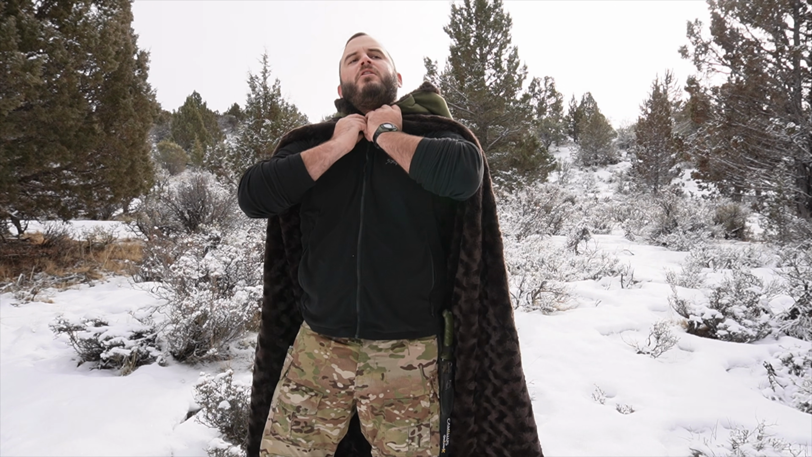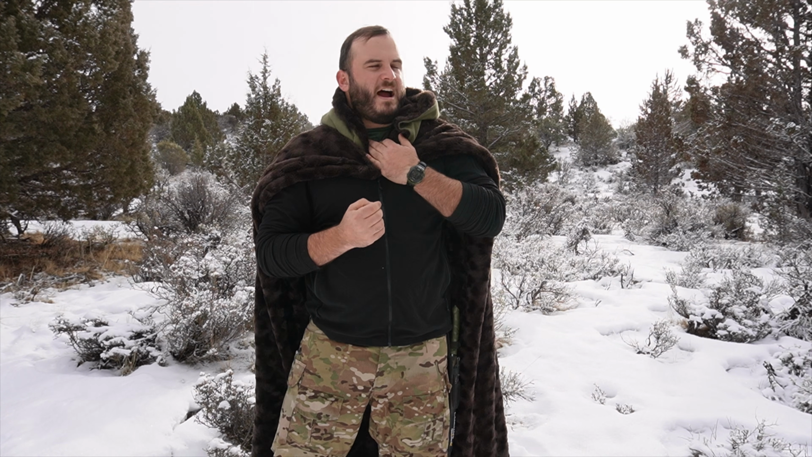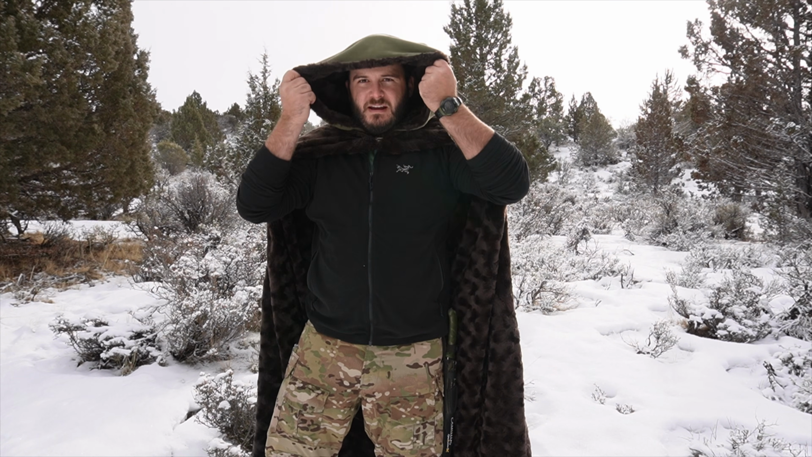I think if I had the brooch so that I could have these two clasps be clipped down here a little bit more, that would take a lot of that neck pain out. But still, can't complain about it when you get to walk around a snowy vista looking like this.